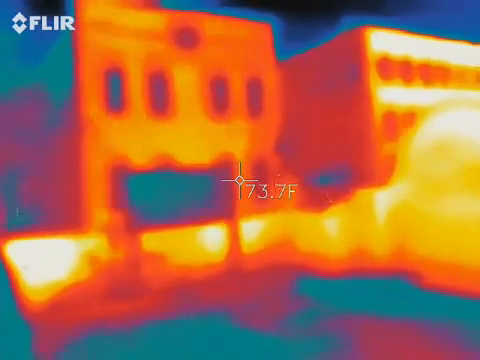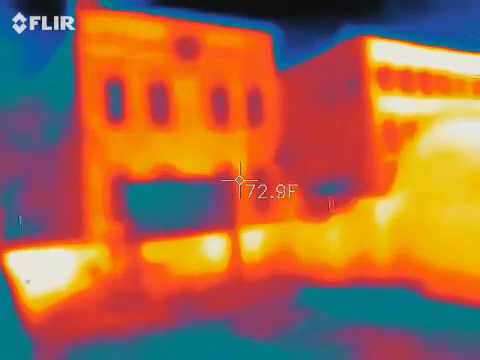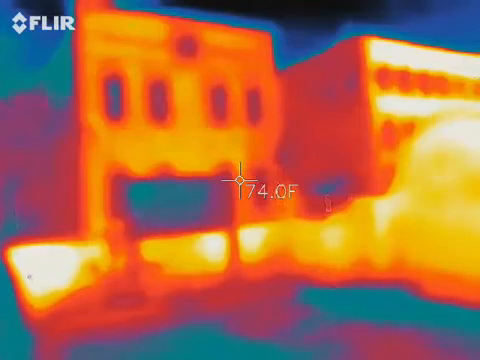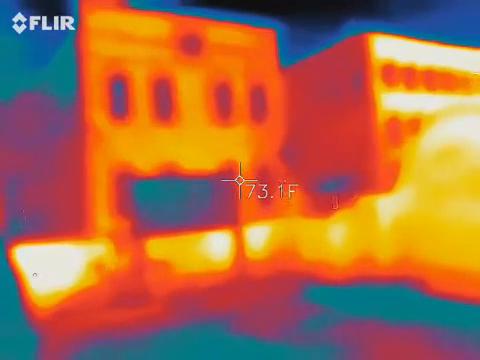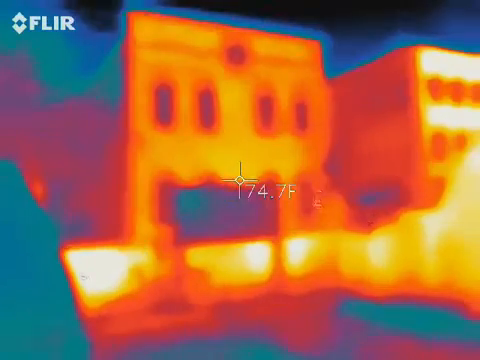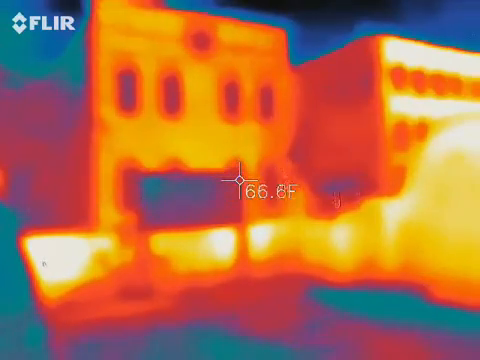And watch, it'll go in and out. It'll completely go away. Could be just the crosshatch marks on the window, but I don't think so. So it's completely gone now.